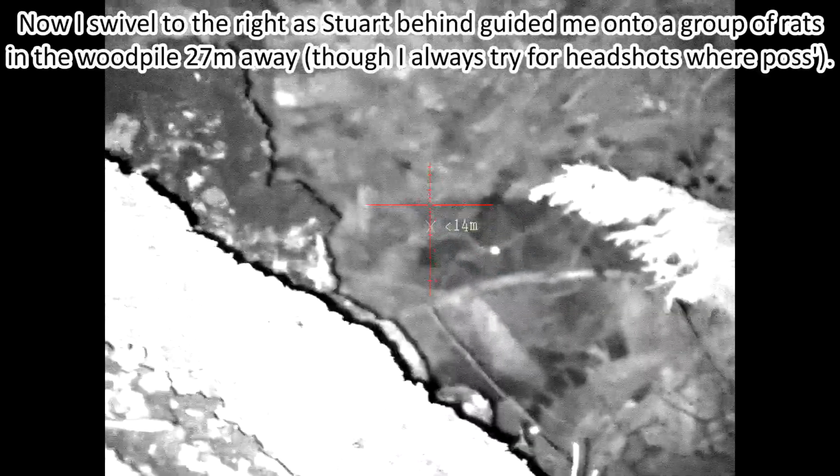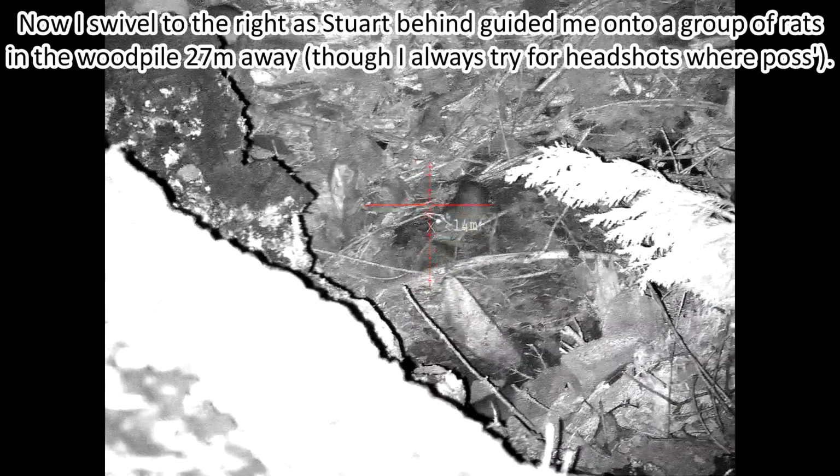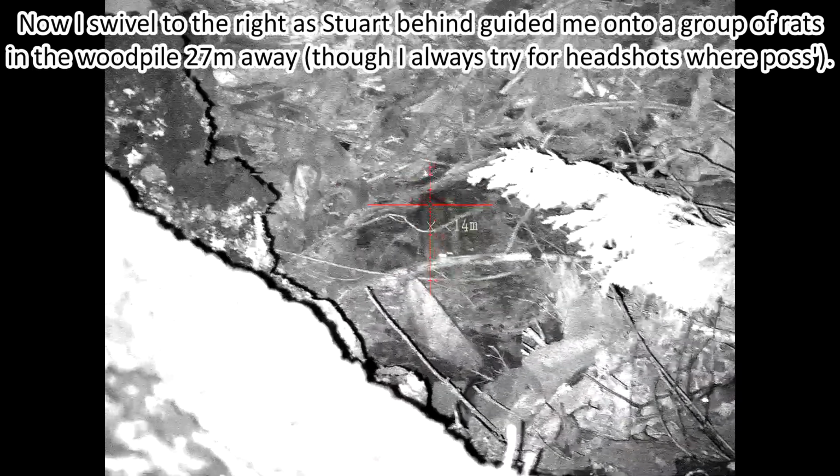Underneath all these steps, other side. As the night goes on. Oh, what can you see? I can see rats. Lots of eye shine.